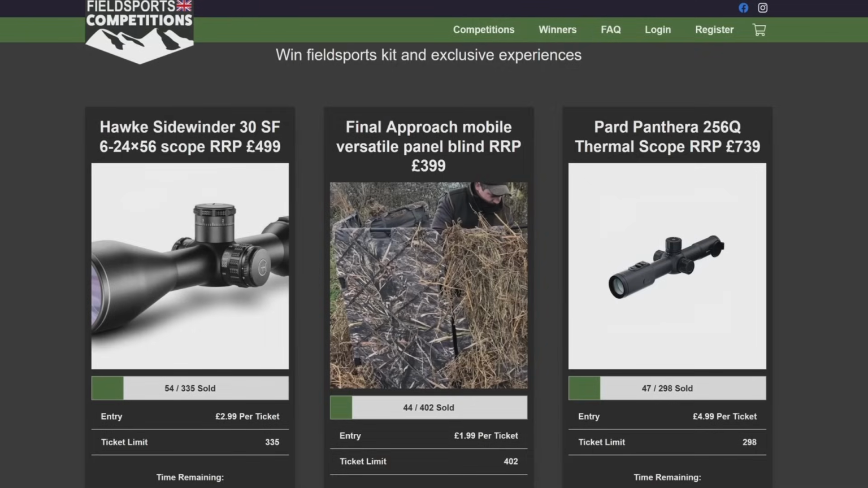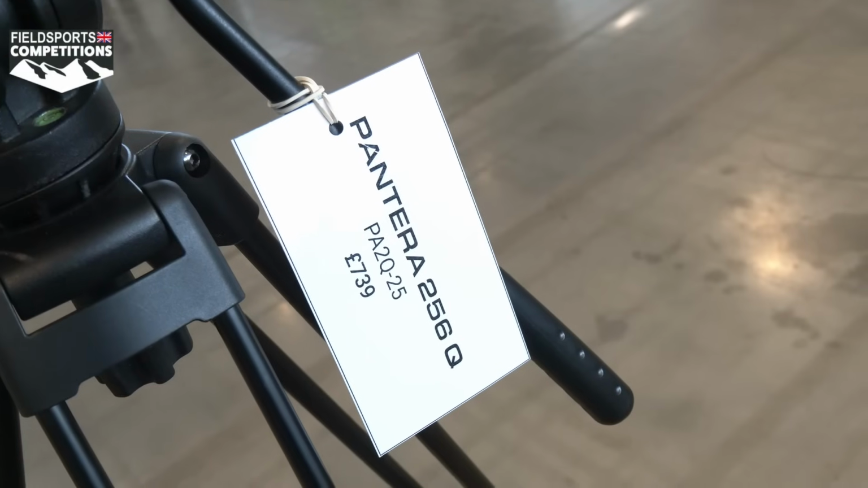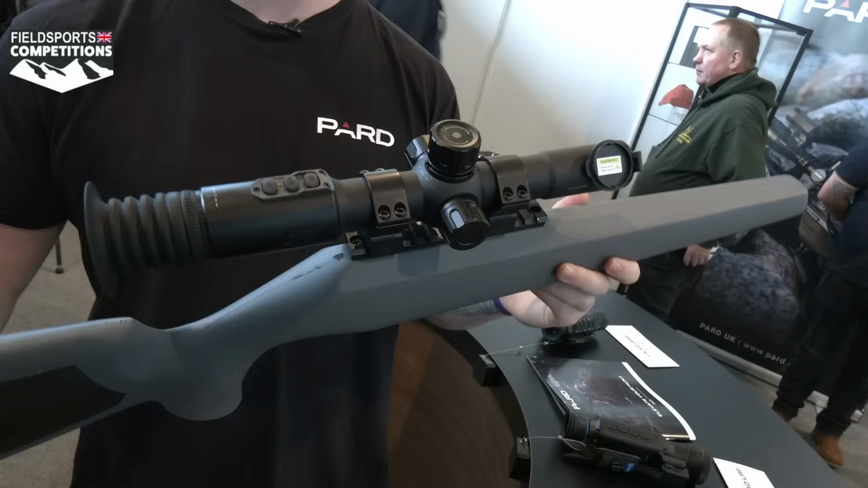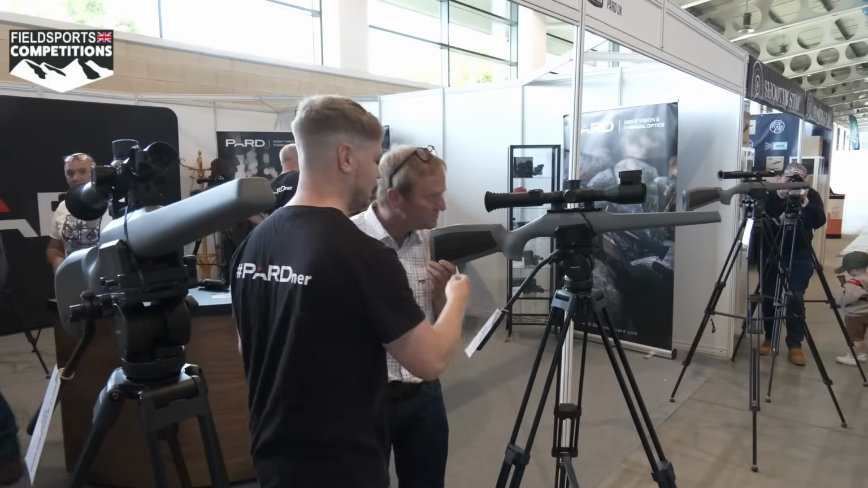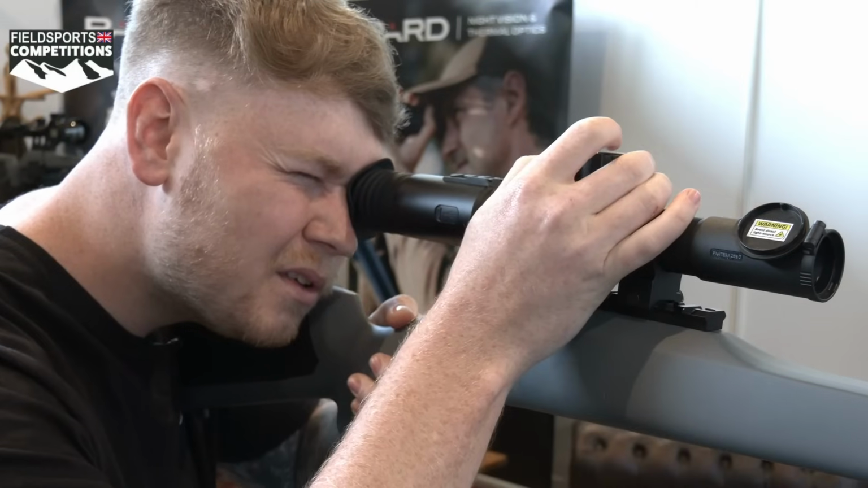Here is Owen from Pard. So this is the Pard Pantera 256 Mini. It's a thermal device, got a 256 sensor in it. Again, perfect for rabbit and rat shooting around the farmyard, up to about, I would say, 50 yards. Absolutely perfect for an air rifle or even a .22 rimfire. It seems the business, and I think it's going to be a real big hitter with the air rifle and rimfire market, especially at the price range.